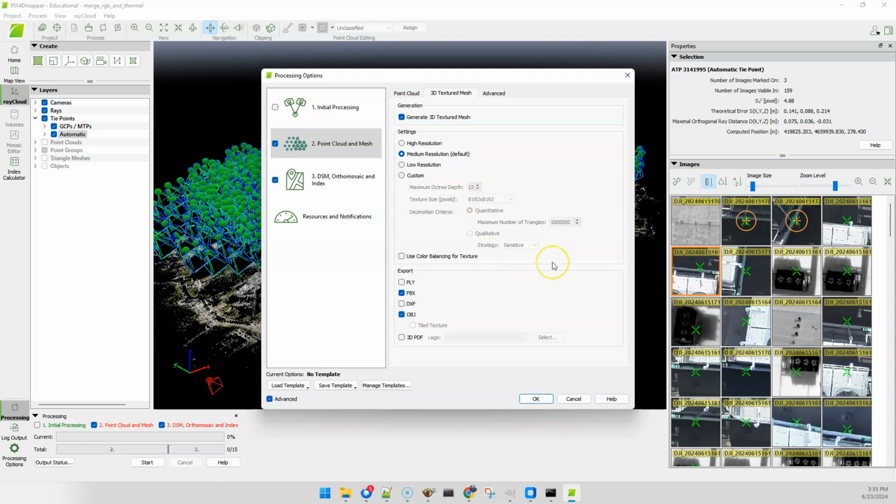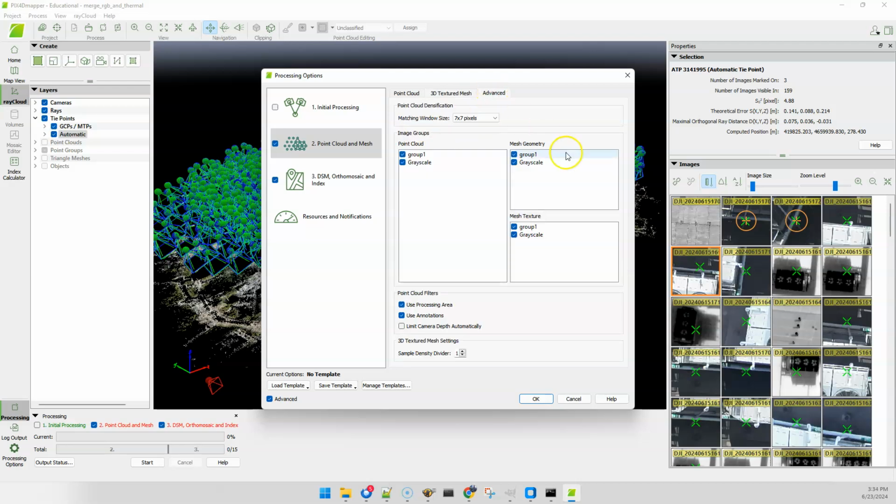All of this stuff can be whatever you want. In this case, I'm going to export as high resolution. And then this is the critical one. So what you want to do is your point cloud is generally going to be created using group 1, which is the RGB images, and likewise for the mesh geometry. But for the mesh texture, you're going to use the grayscale.